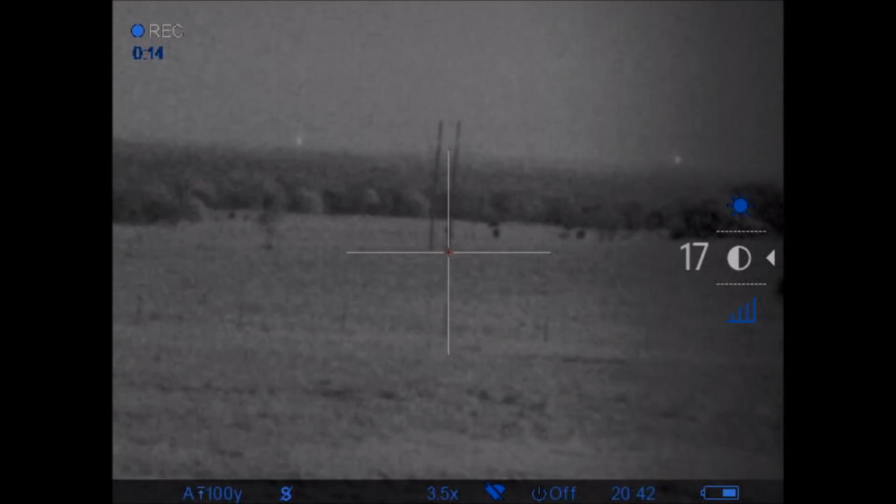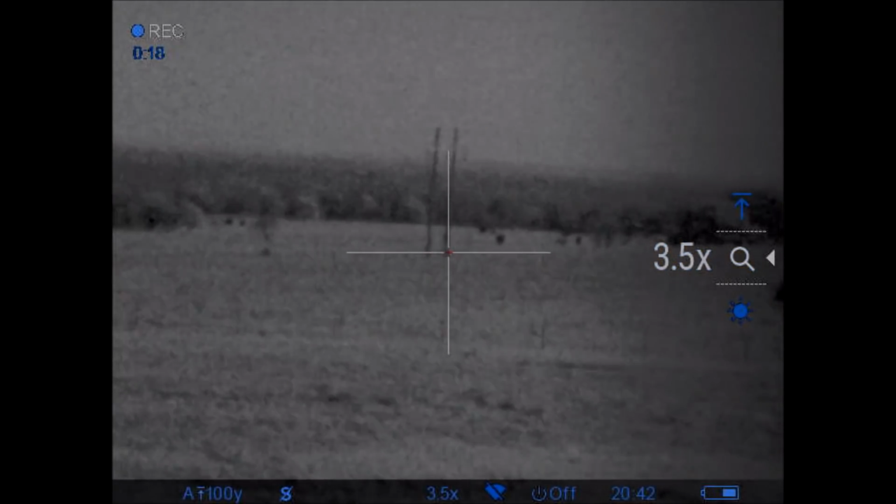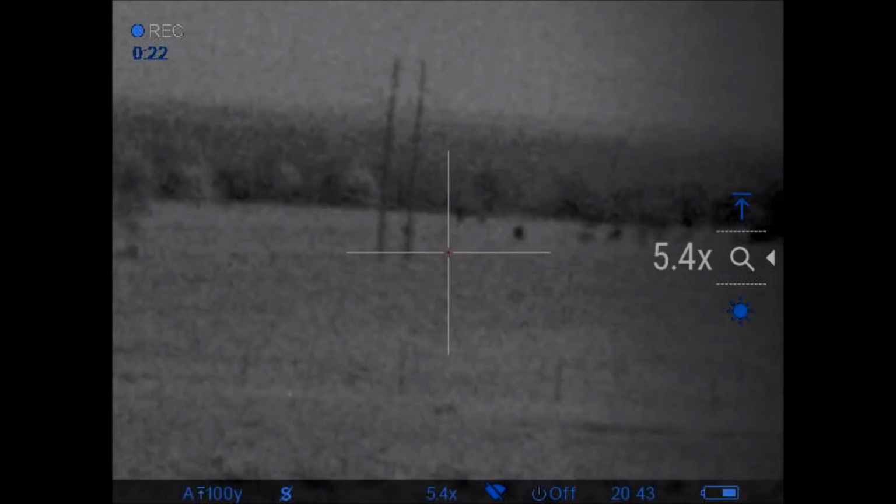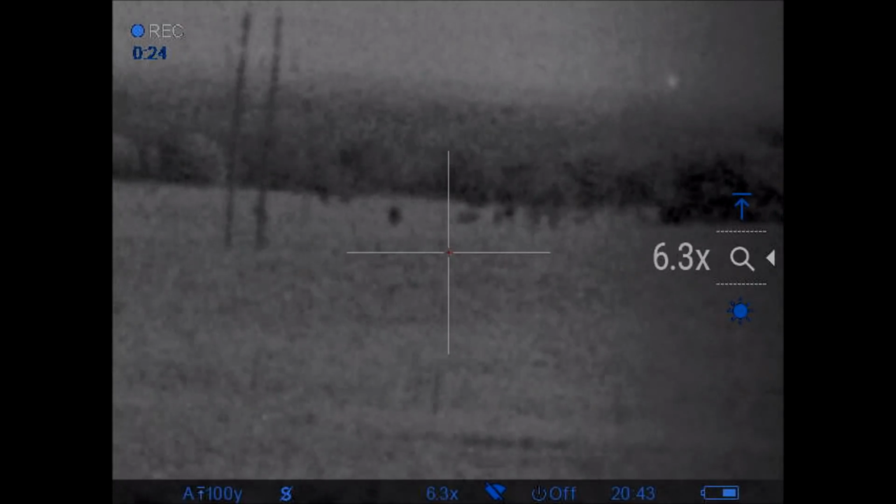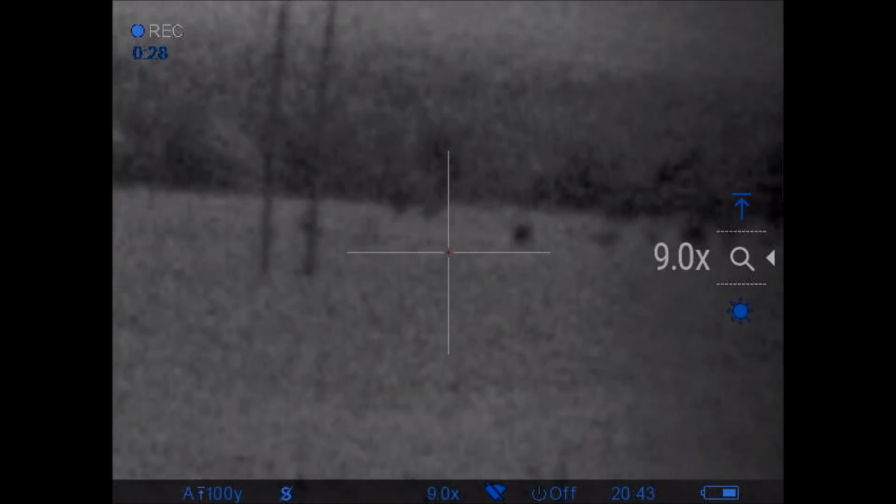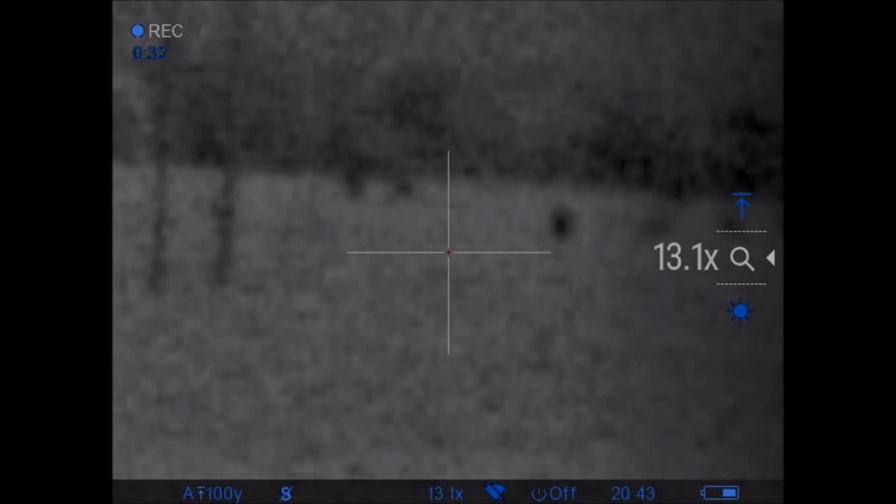Here I am adjusting the contrast to see if I can get a better picture out of the scope. And here I'm going to ramp through the zoom to show just how much zoom the scope has. You can do it in increments like this, or you can press one button on the top and it'll go from 3.5 power to 7 all the way to 14.